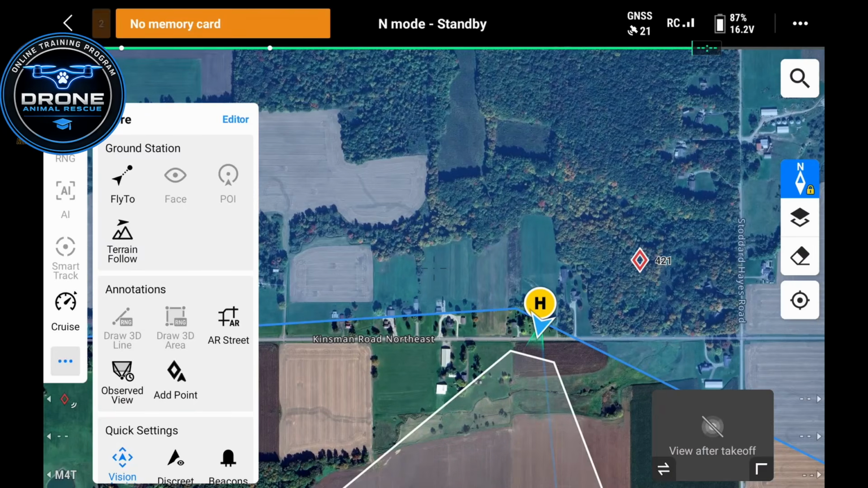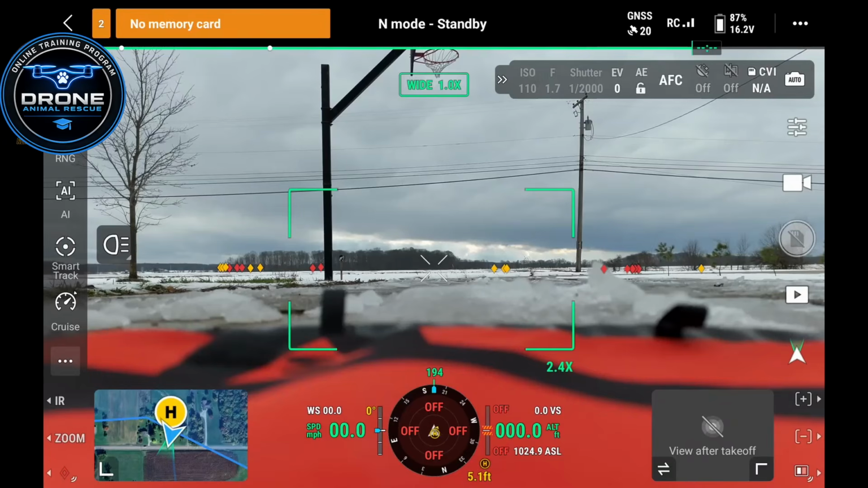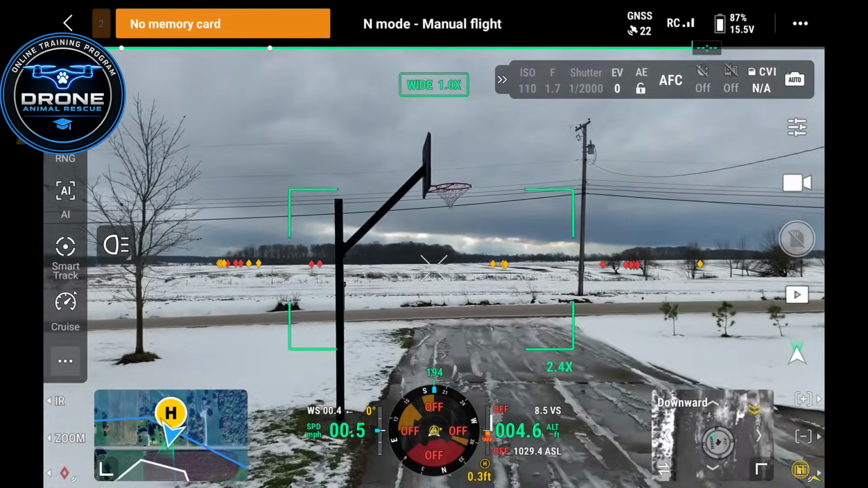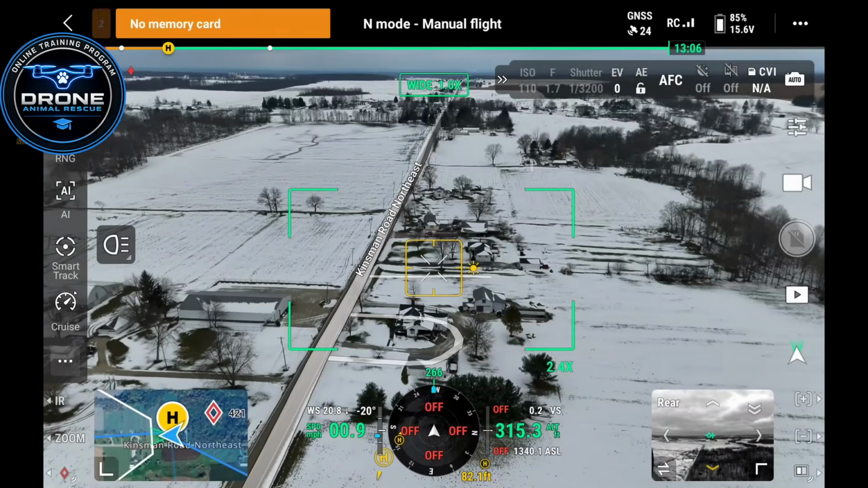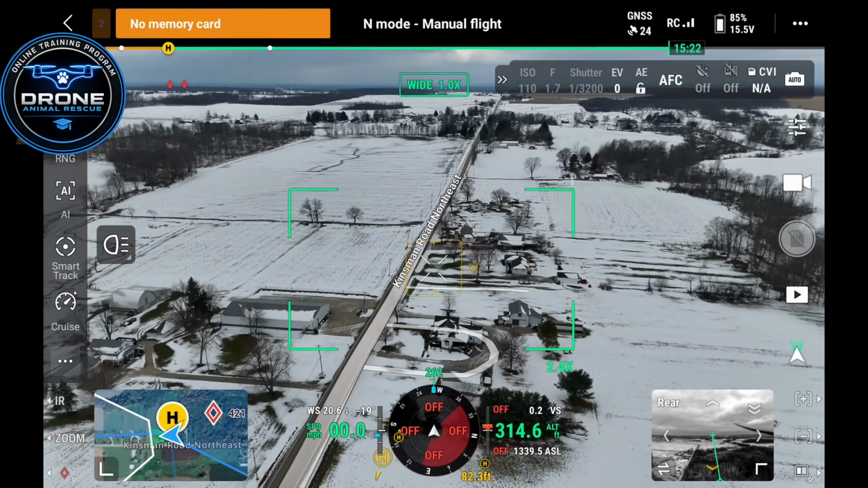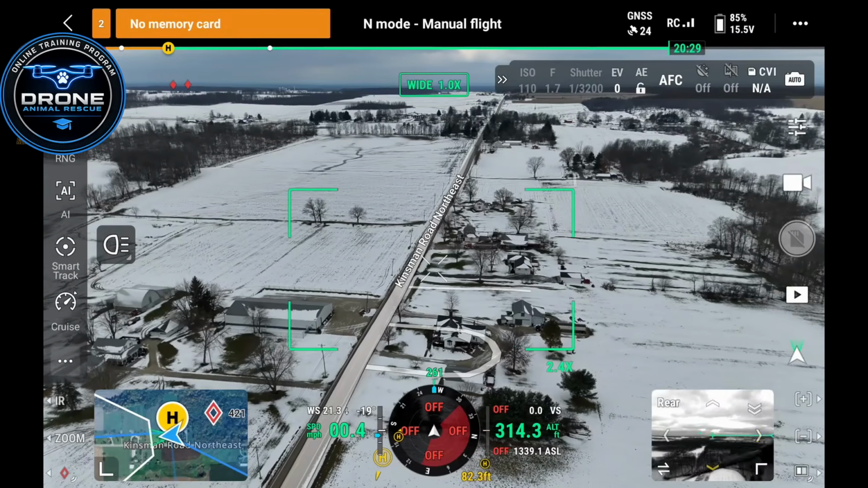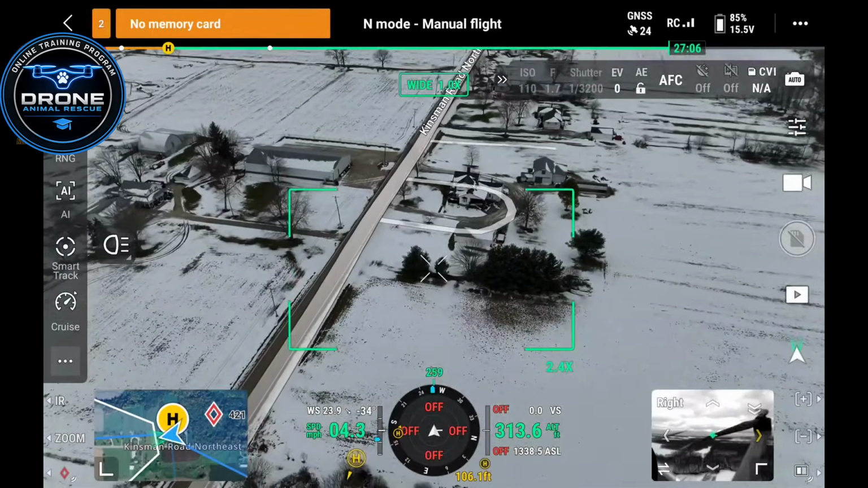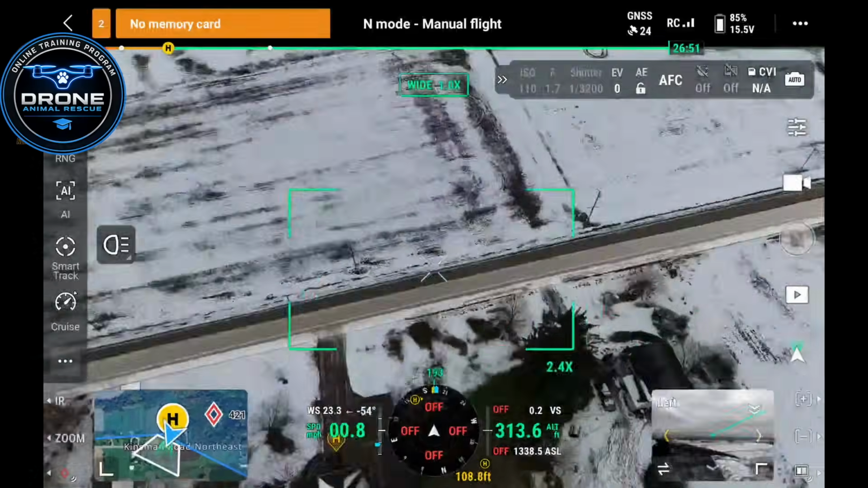So what it does, it's an augmented reality feature, and it's going to show you your streets. So let me select that, turn it on, and we'll take off and I'll show you. Taking off. Okay. So you see here we have the AR Street feature on, and it's going to be giving me the name of this road here. We're on Kinsman Road Northeast.